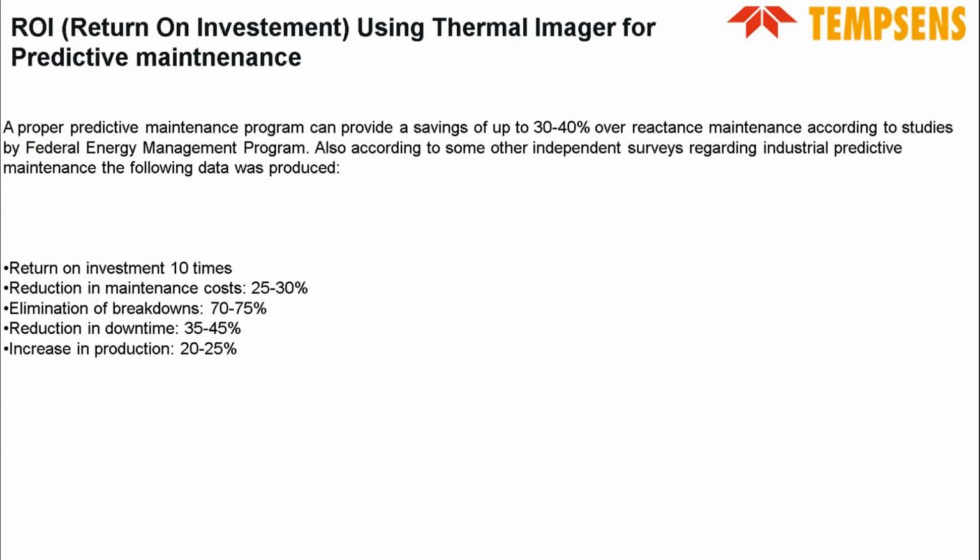ROI, return on investment using thermal imagers. A proper predictive maintenance program can provide savings of up to 30 to 40% over reactive maintenance, according to studies by Federal Energy Management. Also, according to some other independent surveys regarding industrial predictive maintenance, the following data were presented. Return on investment by using thermal imagers can be 10 times.